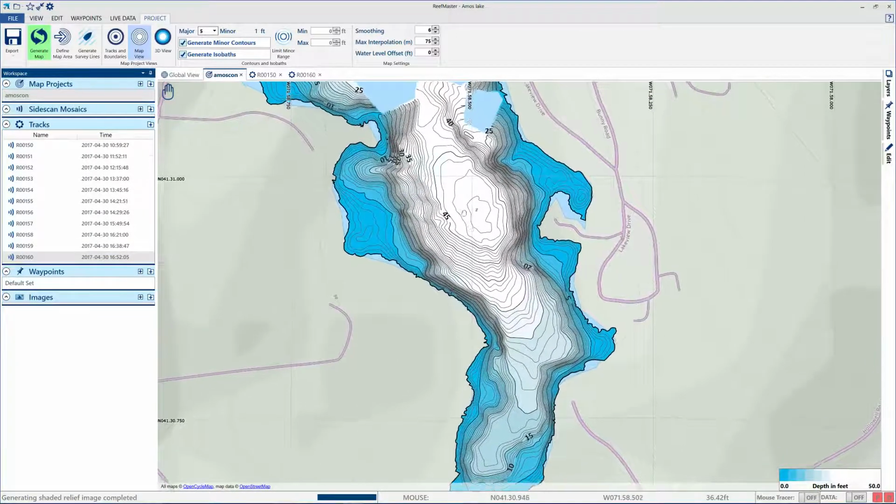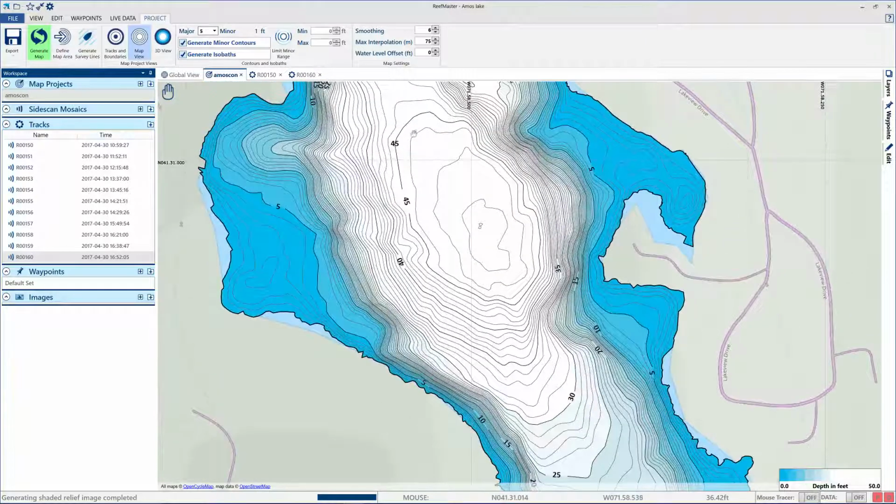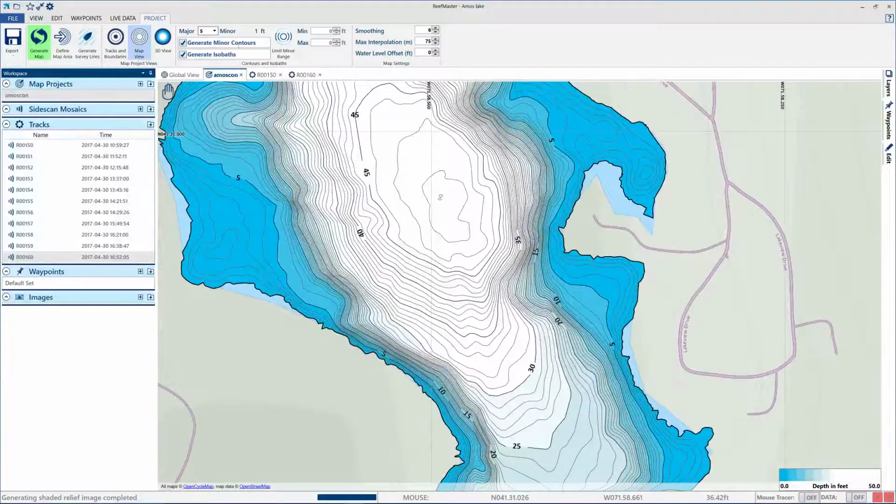So, look at this, 45 foot. And the less dark, the not bold line is 1 foot. So 46, 47, 48, and right at the bottom we gotta have a couple spots at 49.